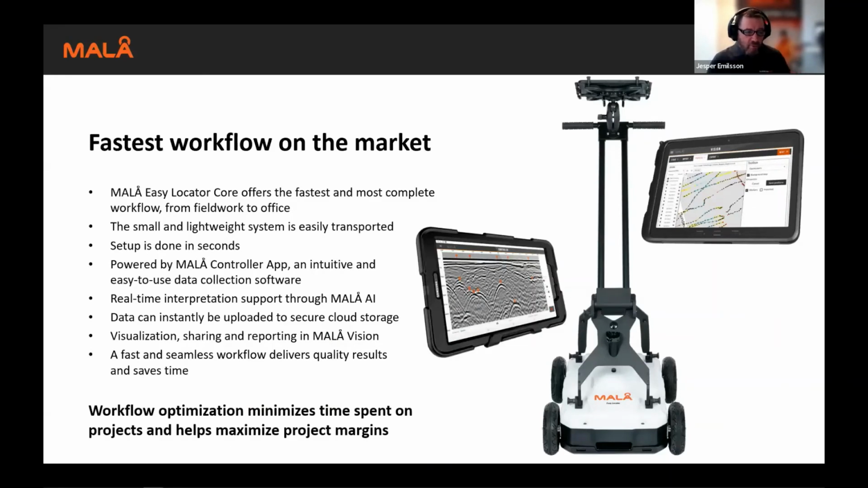So again, we have focused a lot on minimizing the workflow and making it more efficient. And we are proud to say that we have the fastest workflow on the market. We try to look at the whole process, from going out in the field all the way to reporting back in the office or in the field. It's much lighter than anything, it's very easy and easily transported. You can set it up very quickly, in seconds. And then there is the controller app.